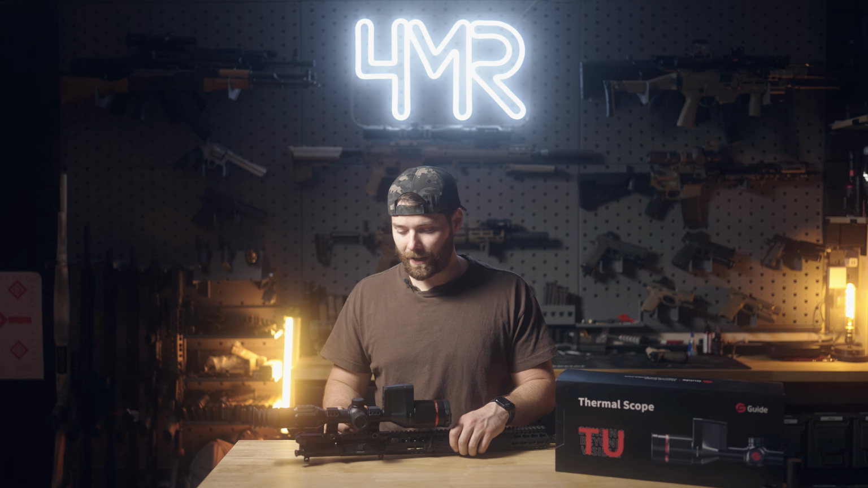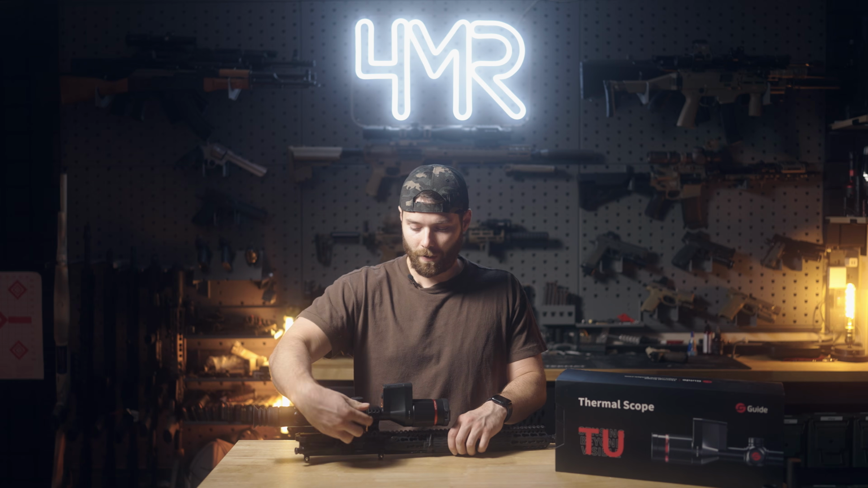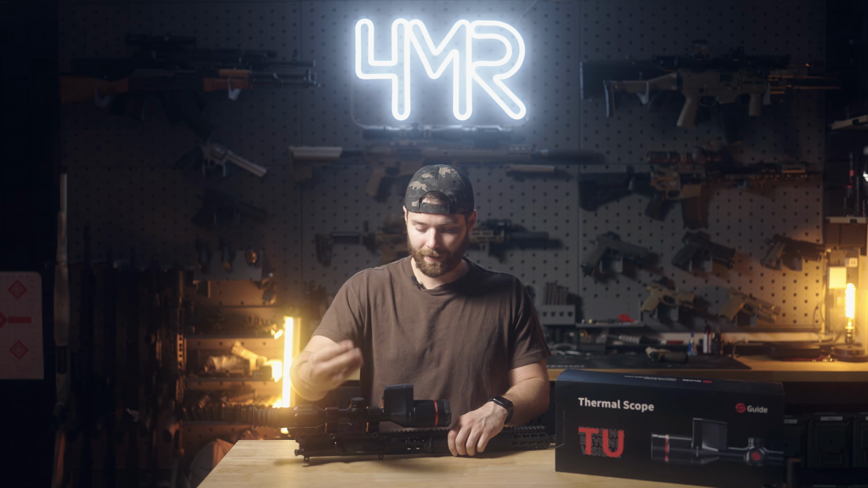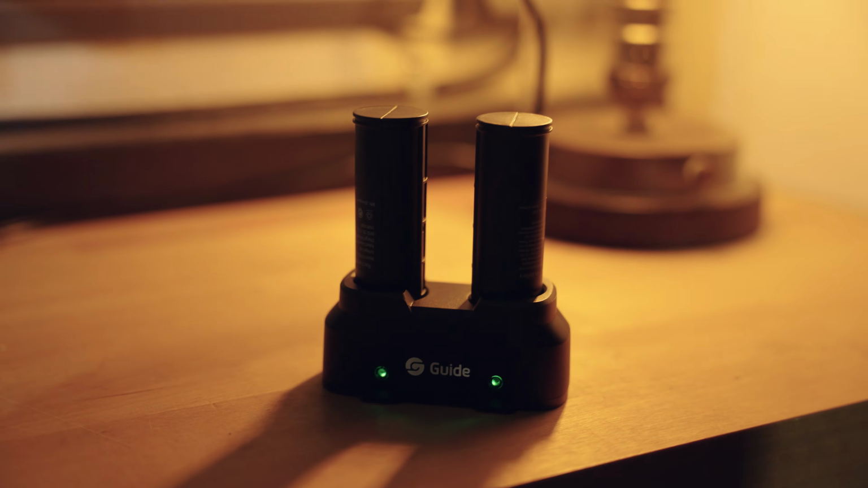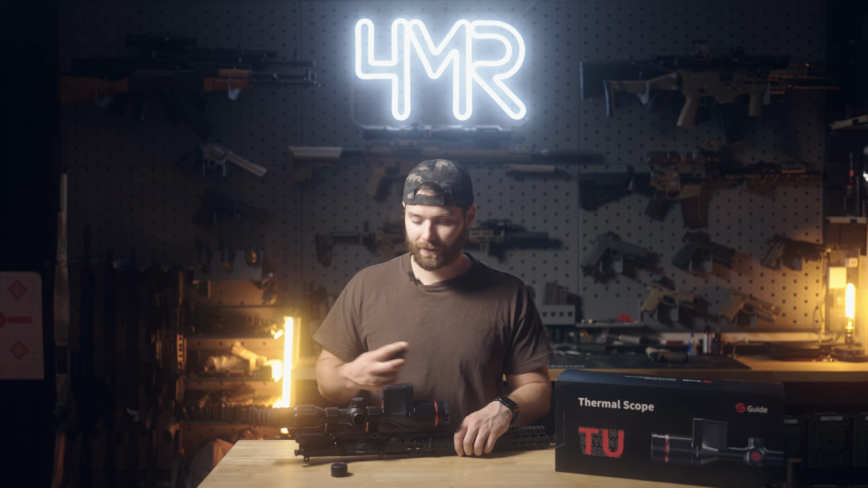Now, the next feature set that I feel like is worth highlighting up front is actually the removable external battery. So on the right turret cap, it comes off and you have an external battery that's basically like an 18650 size cell, and it comes with 2 of these spares. Now, this isn't the only thing powering the optic. You have an onboard battery as well, which is pretty cool because you can run it without these, leave these in your pocket just in case you think you may need some more juice later.